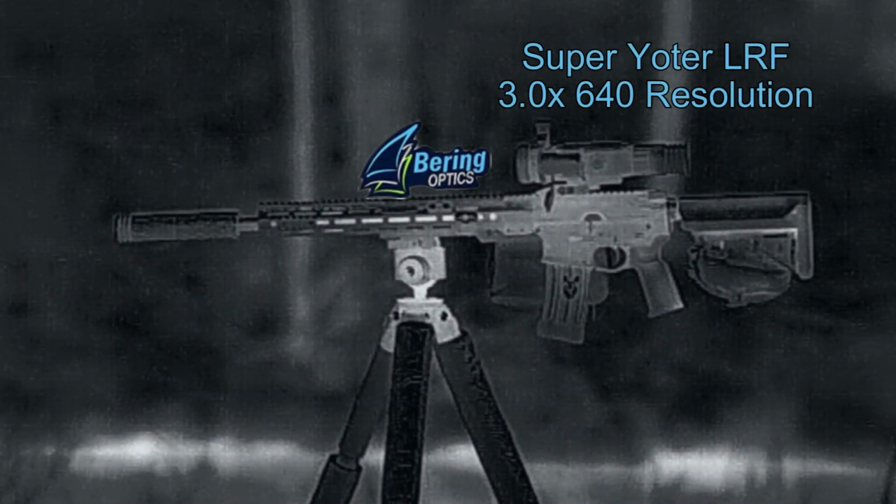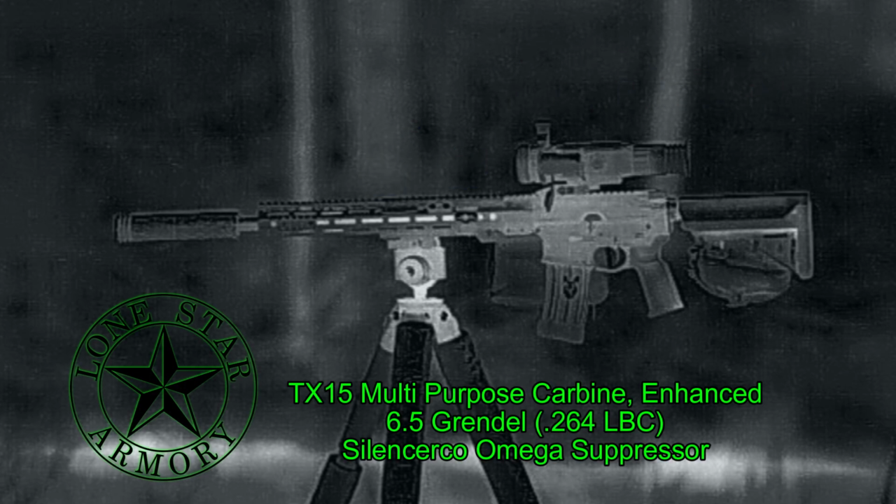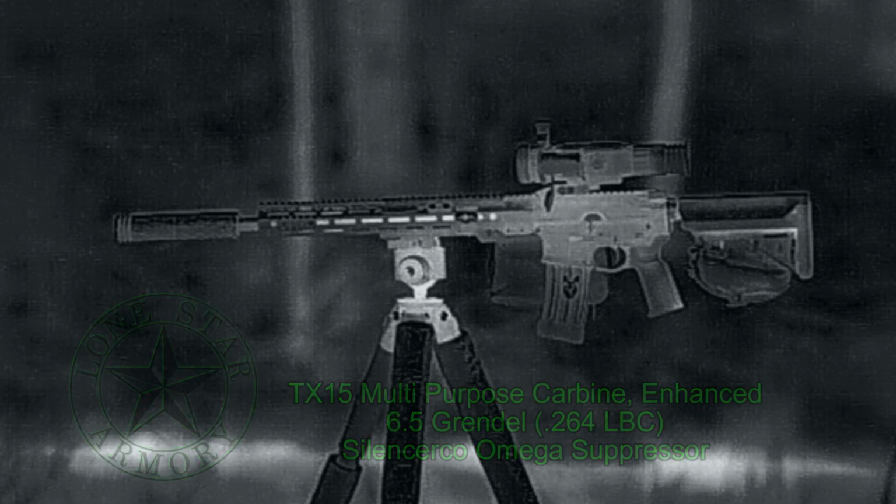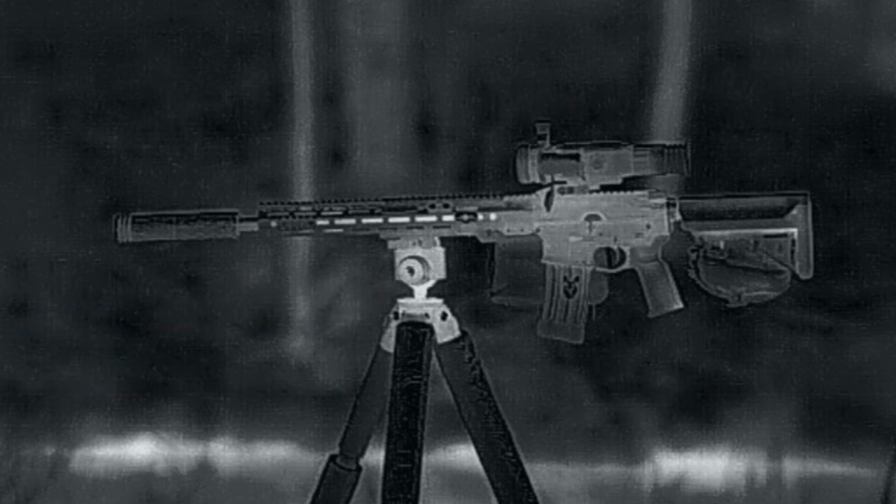But had there been, I would have used my Bearing Optics Super Yoder LRF mounted on my Lone Star Armory TX15 multi-purpose carbine enhanced in 6.5 Grendel with a Silencer Co Omega suppressor. Shooting some Nosler ballistic tip 120 grain bullets donated by Michael Wiegertz, loaded by Dreadhill Armory into Starline Brass.